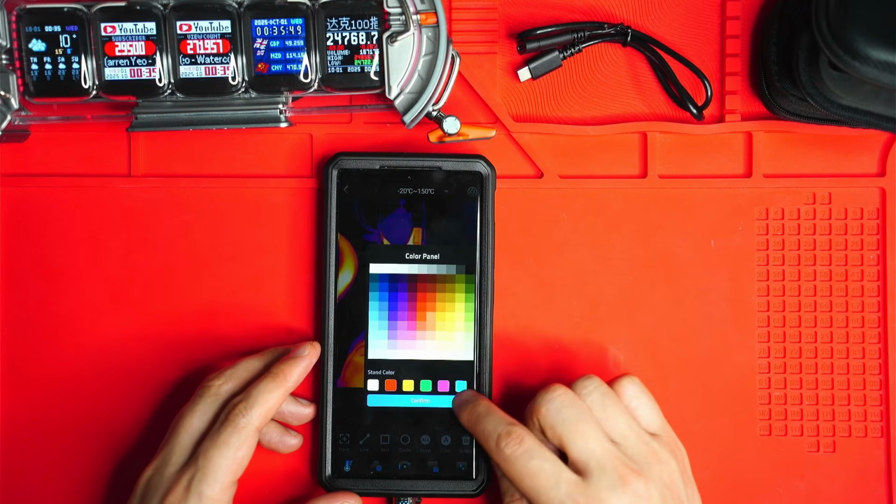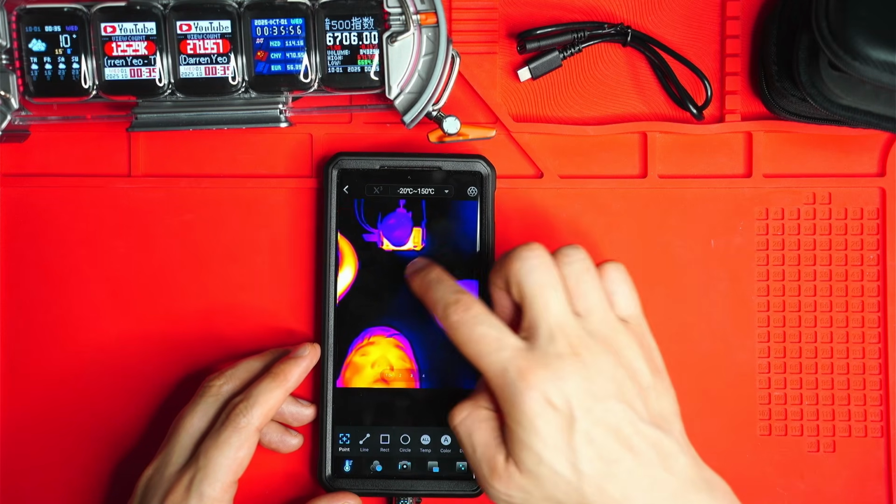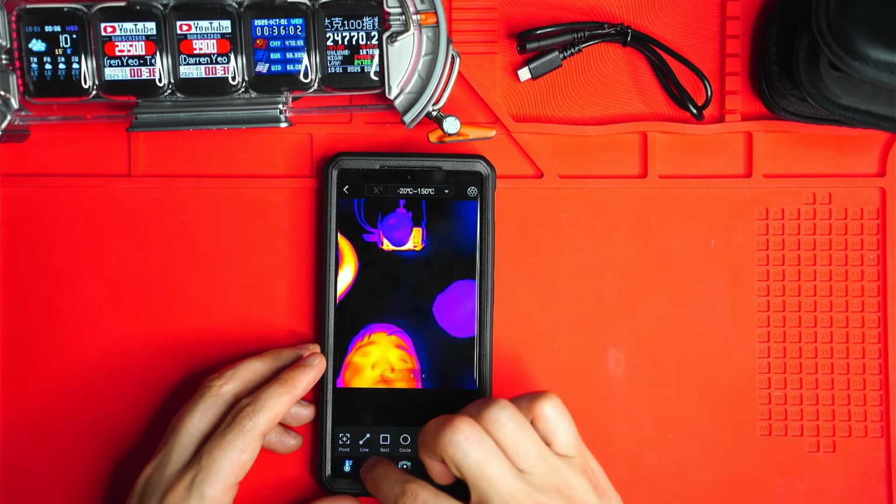I don't use this one very much. I don't know what this stand color is. I guess that's for this, yeah, maybe just the fonts and stuff like that. Yeah, that's what it is. Just change the font color. Yeah, don't really use that.